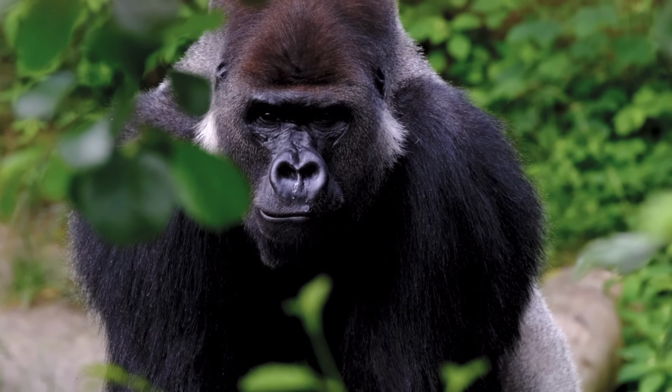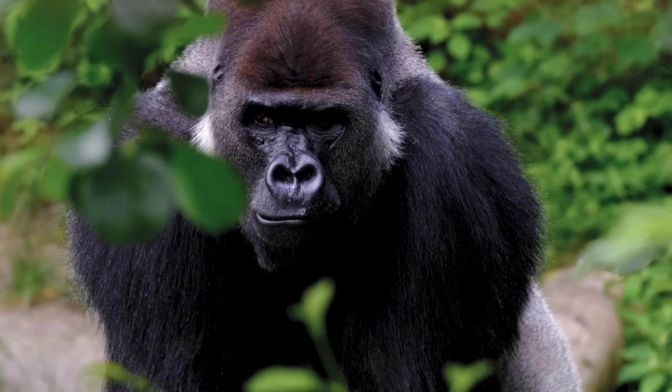Skeptics immediately tried to debunk the footage by calling the creature a gorilla. But the way this thing walks is just so human. You can tell when it's a gorilla or primate by the way they hunch over when they walk around, and judging by this walk here, this doesn't look like one at all.